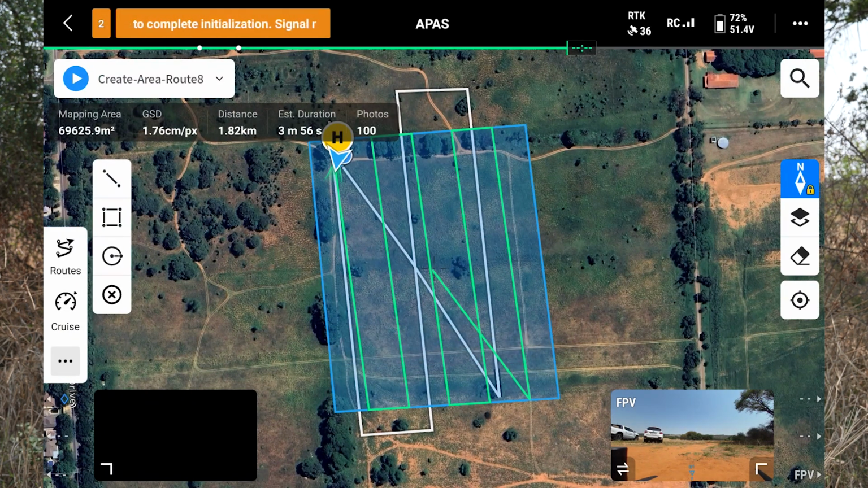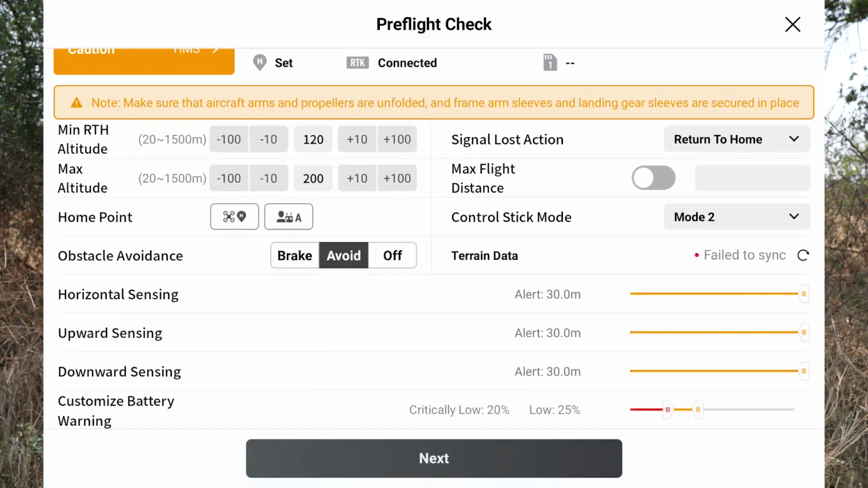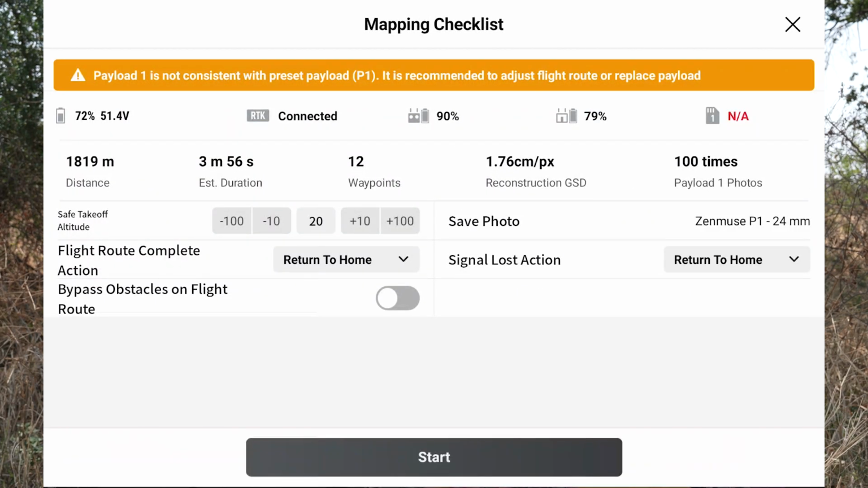We can click on play and get ready for takeoff. As you can see, we have to say next. Now we can just upload the mission. Once the mission is uploaded, we can press start and watch the Matrice 400 fly away with the AA9 LiDAR.